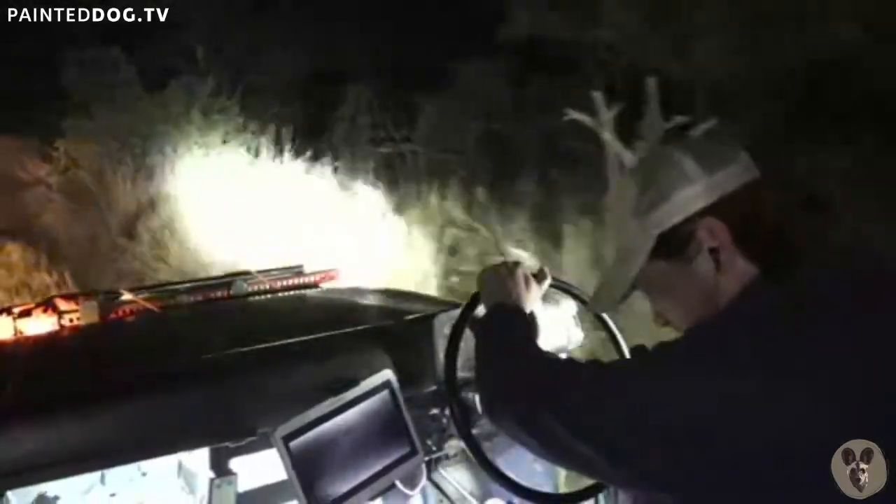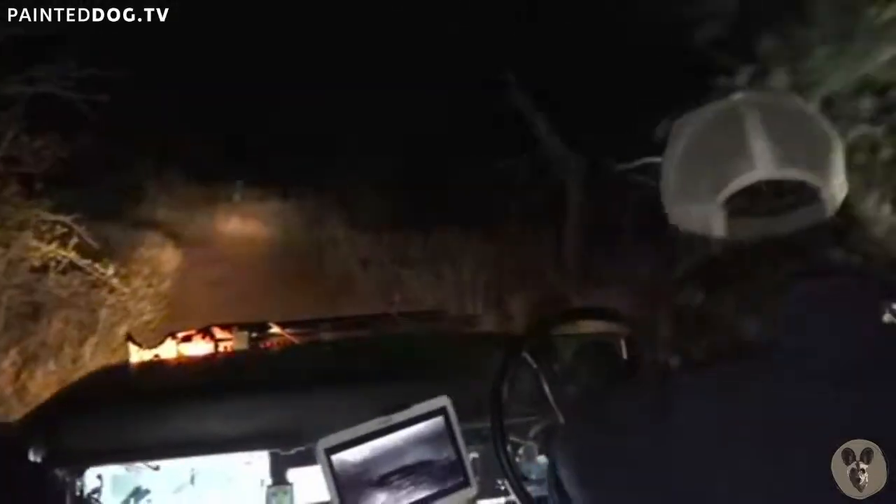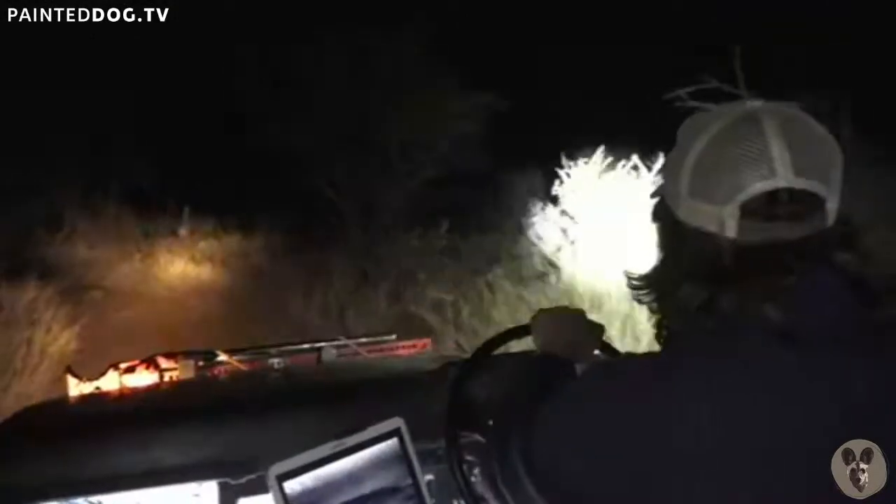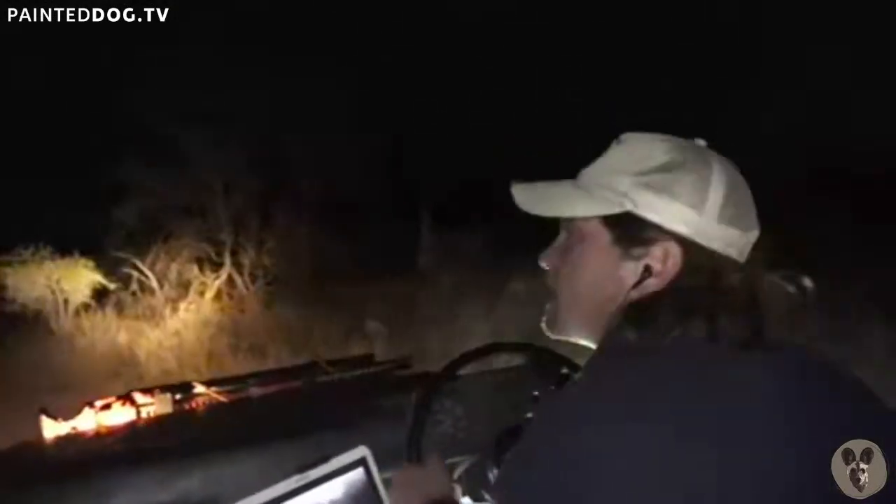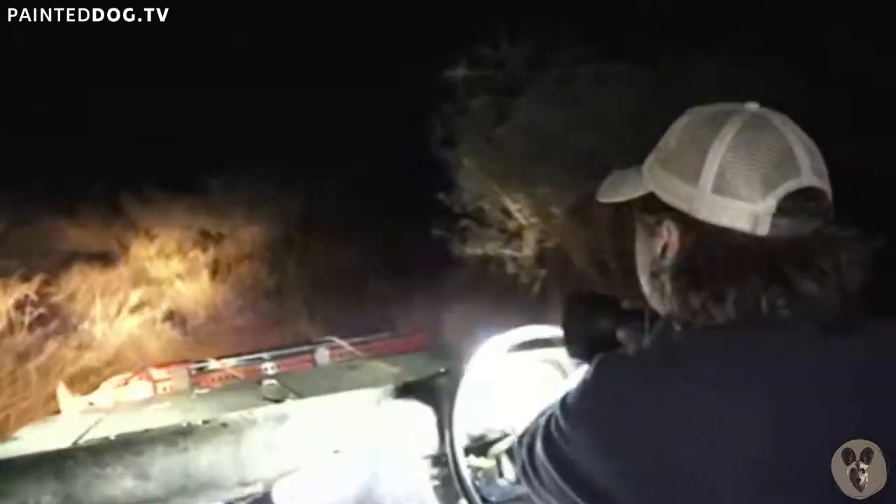I wonder if there's anything around Leopard Dam. That's where we're heading. And then I'm very keen to go check out some of the rocks as well. See what we might be able to spot in the rocky ridges.